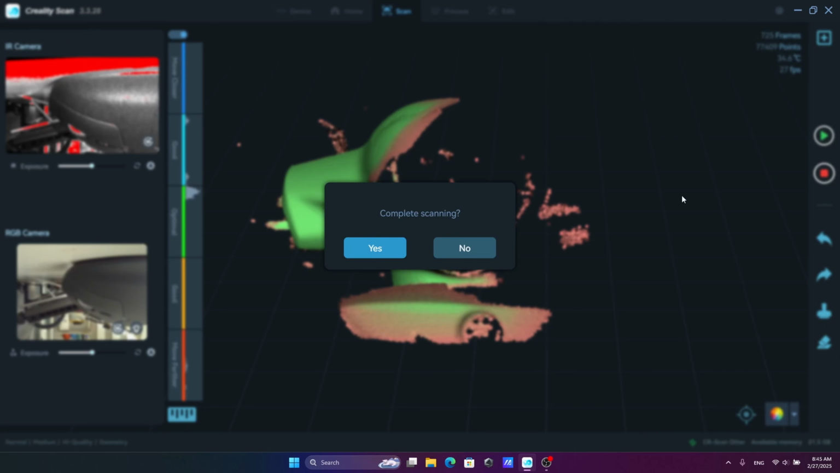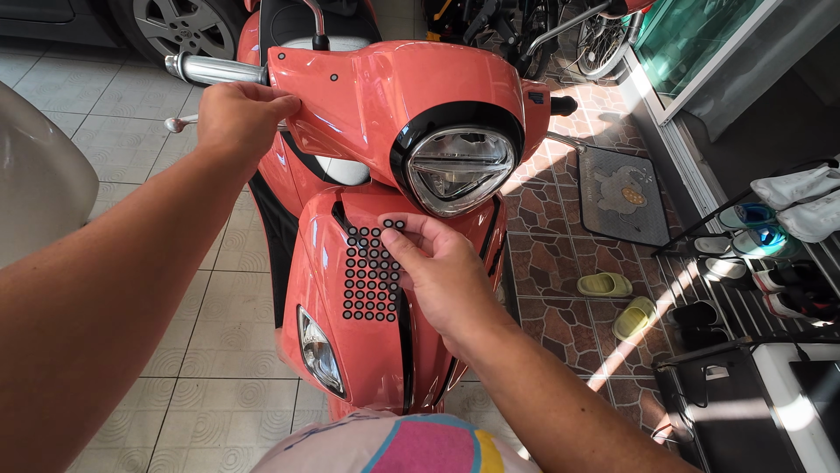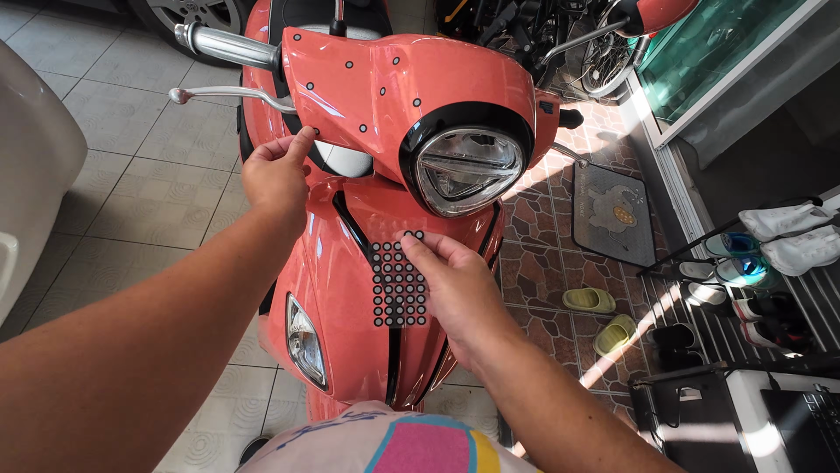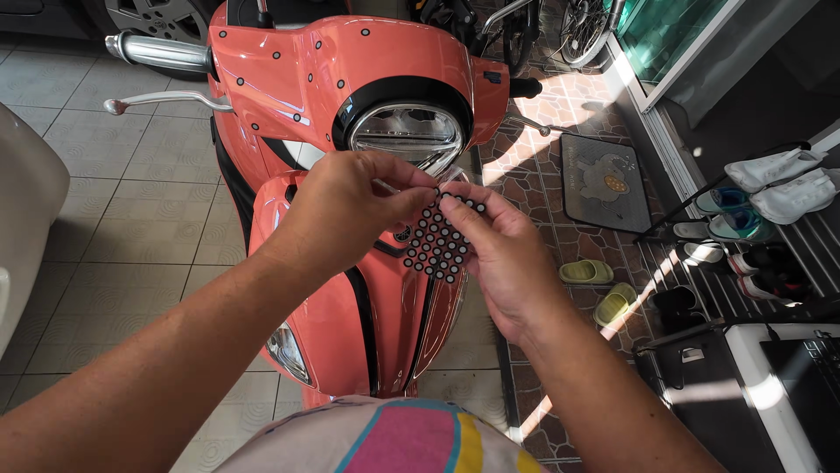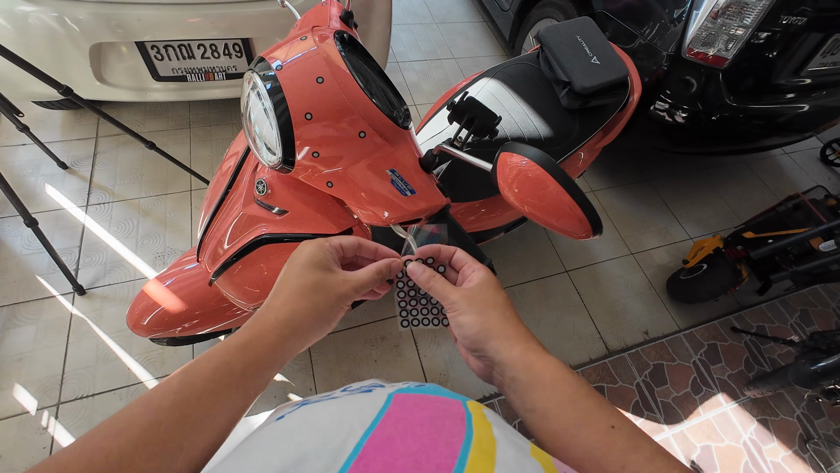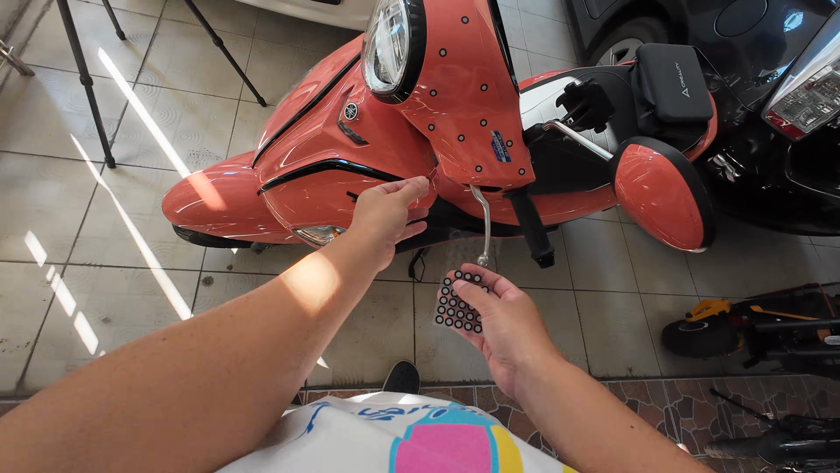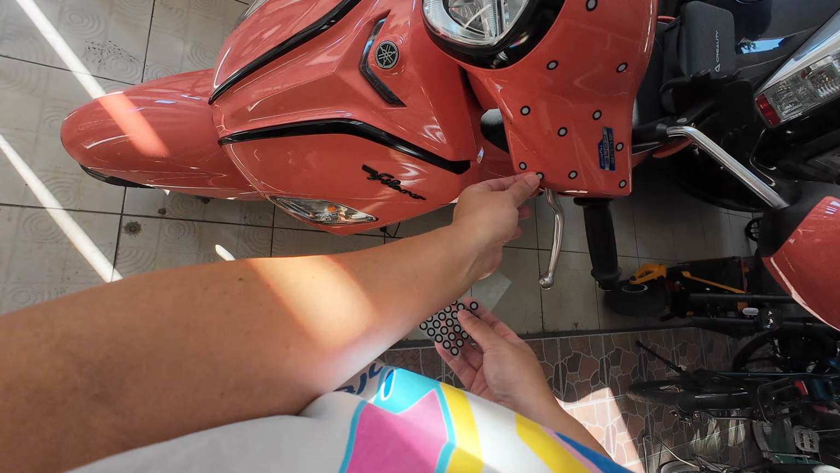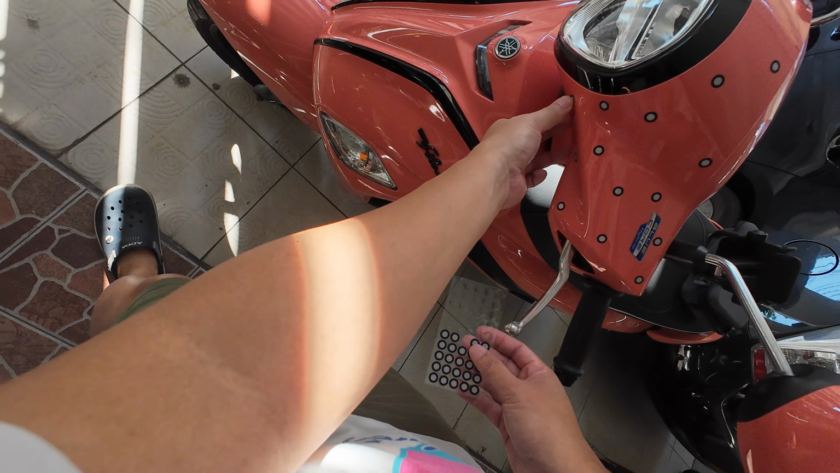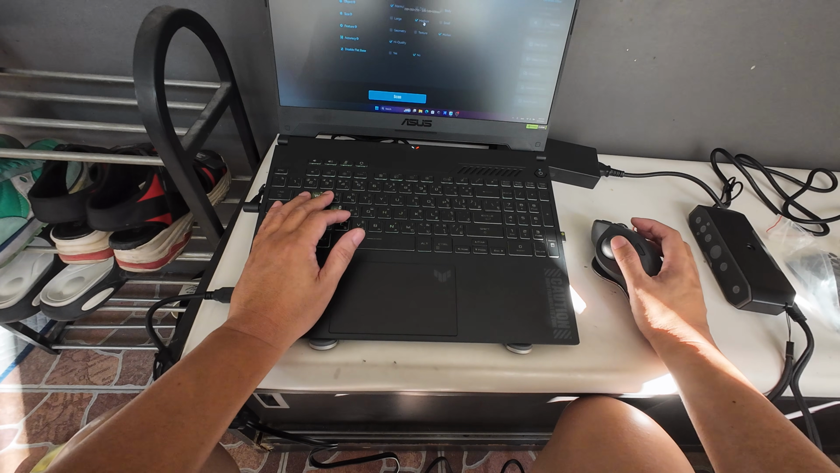So apply the markers. Okay, that should be enough. I make a new scan. This time I use the markers, medium mode with markers.